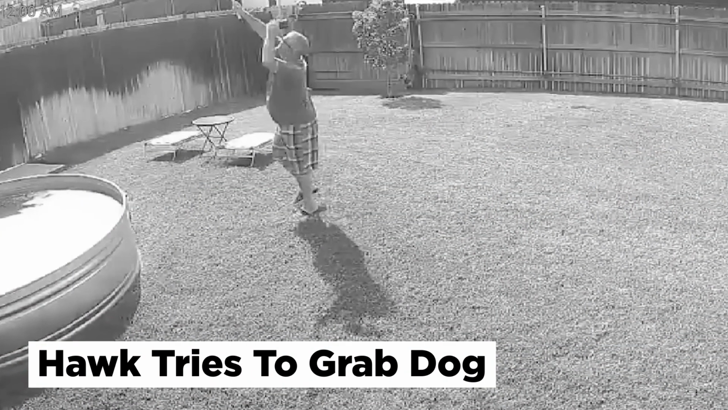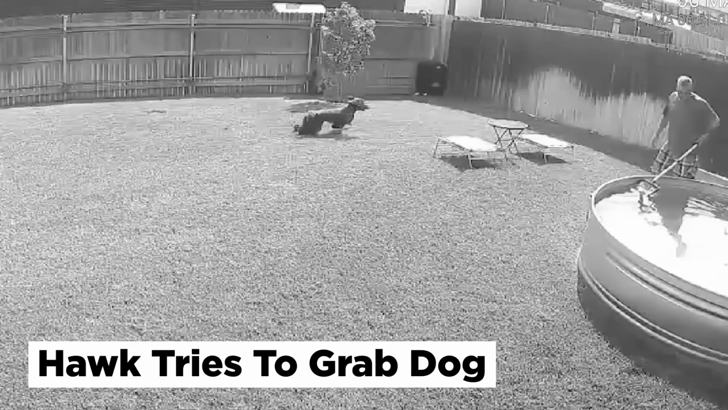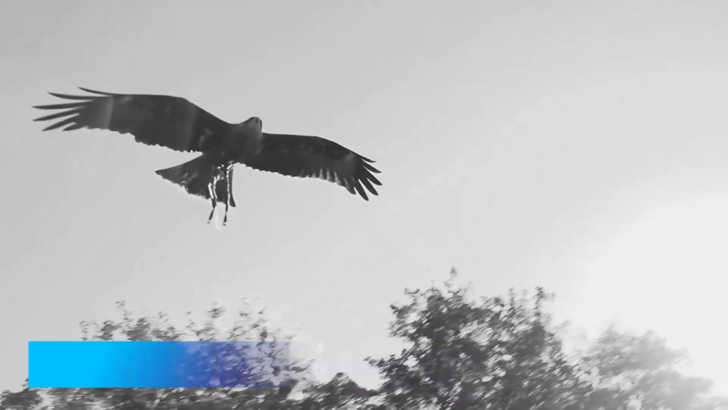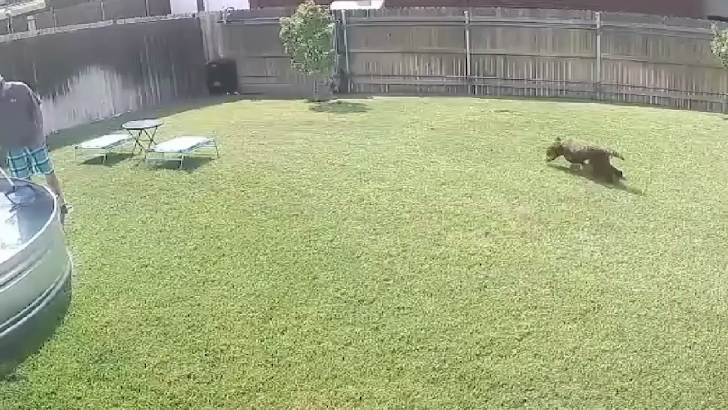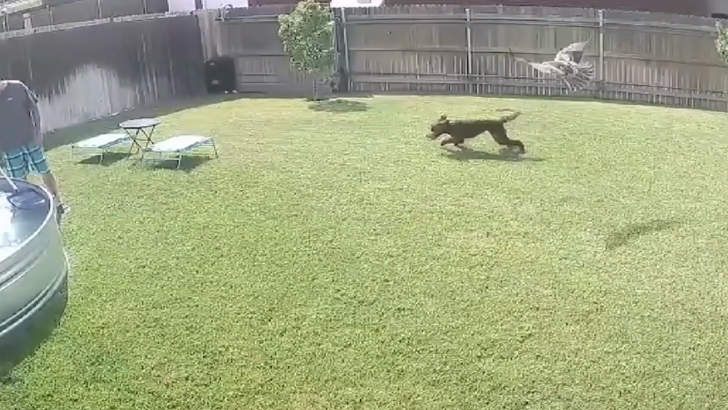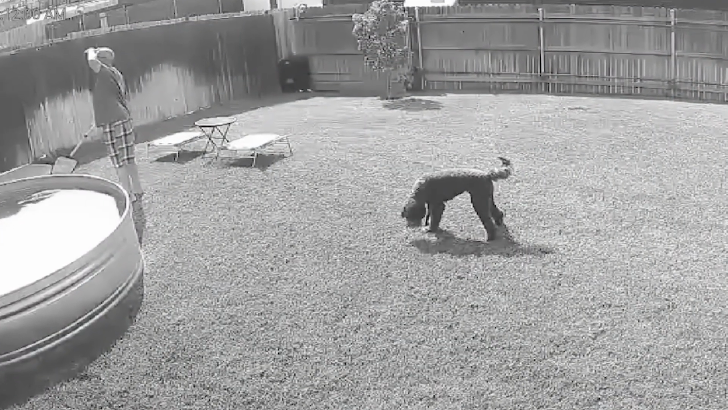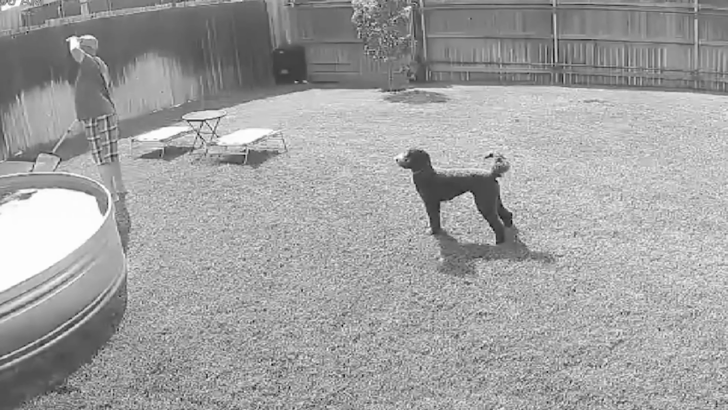Maybe this hawk is a rookie and miscalculated the size of the dog. A CCTV camera captured footage showing a dog playing in the backyard when suddenly a ferruginous hawk flies past the dog almost as if it were about to grab it. Upon reaching close to the dog, the hawk abandoned the attempt, probably after realizing that it is not small enough to be carried away. This, however, got the owner more concerned than the dog itself.